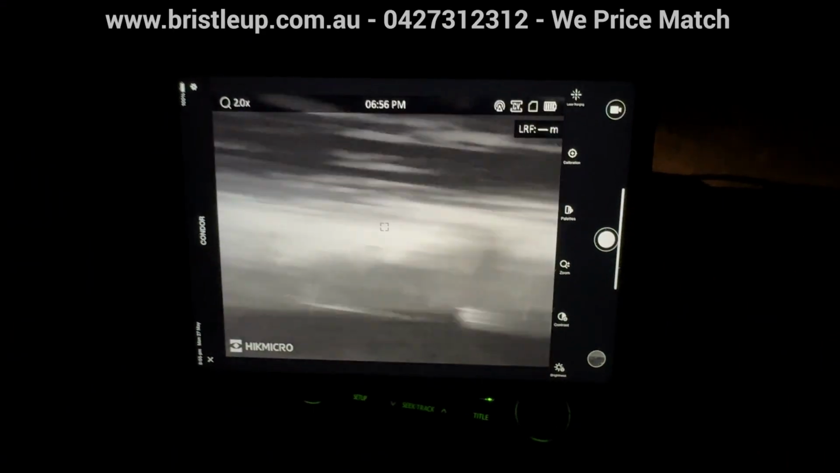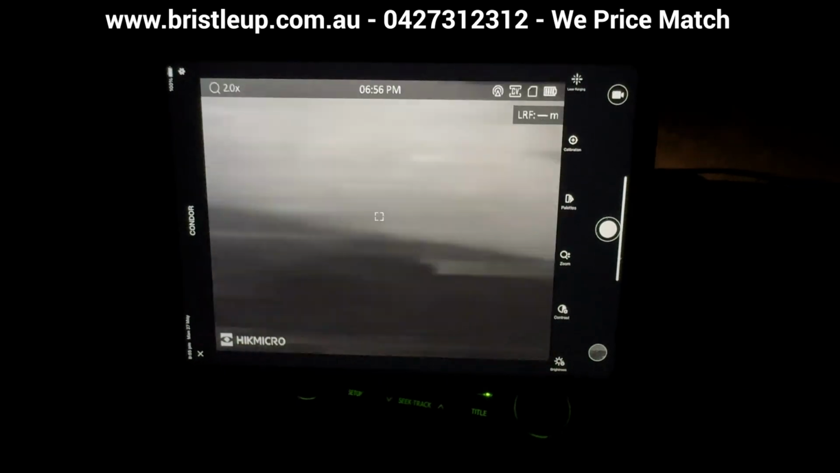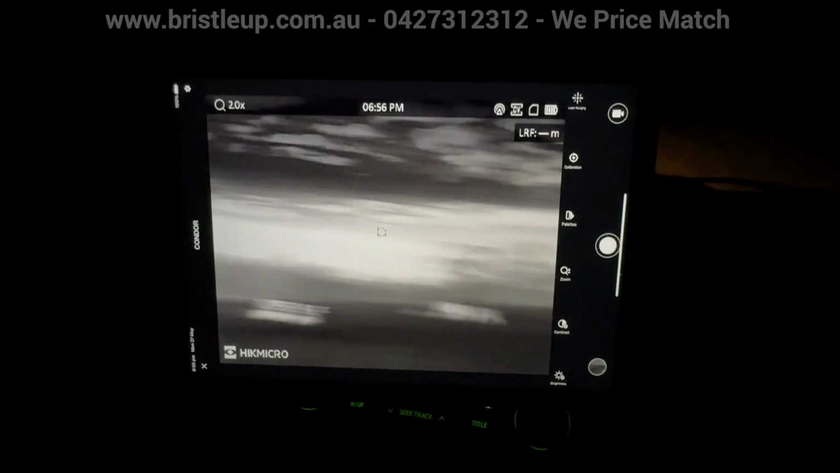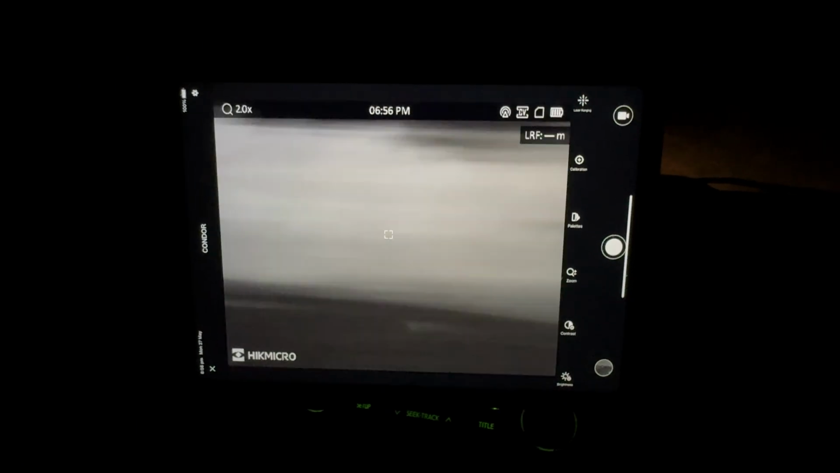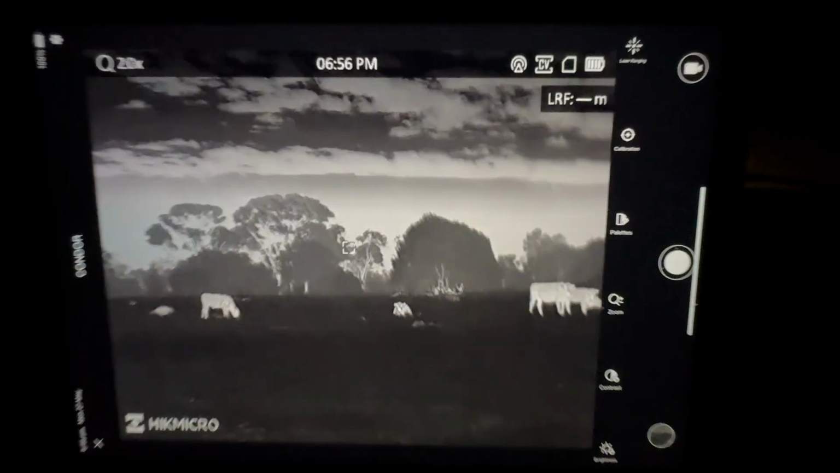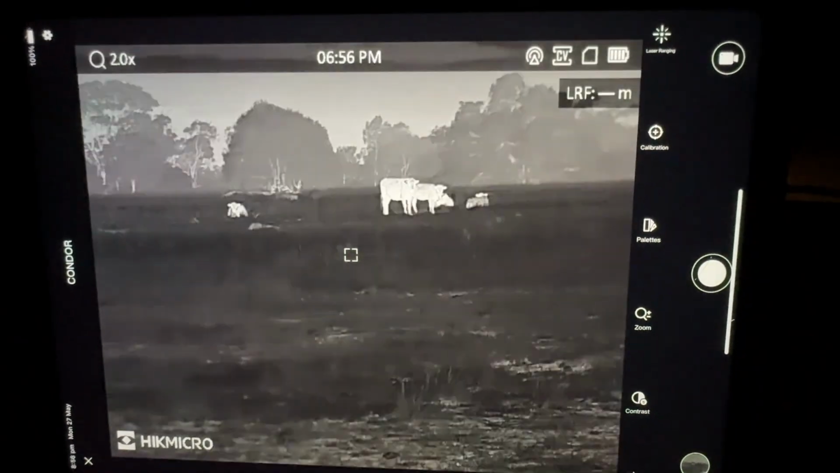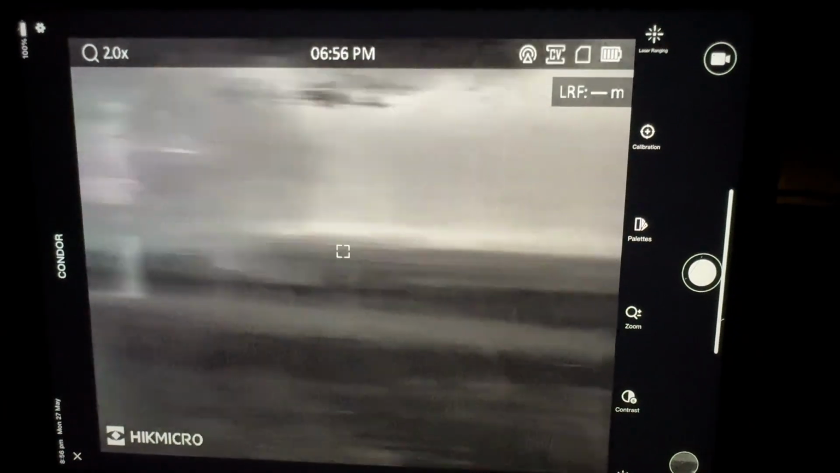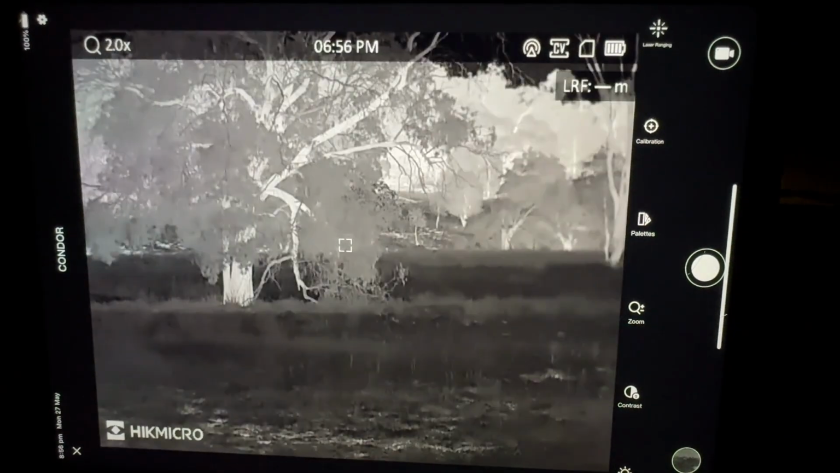We've got no lag or delay. That's really good. So even the image is keeping up with me turning the handle back and forth, and we've got no lag or glitching whatsoever. Now this is the first test unit, so I think it'll get even better from here as they refine the algorithm for the 5 gigahertz range.